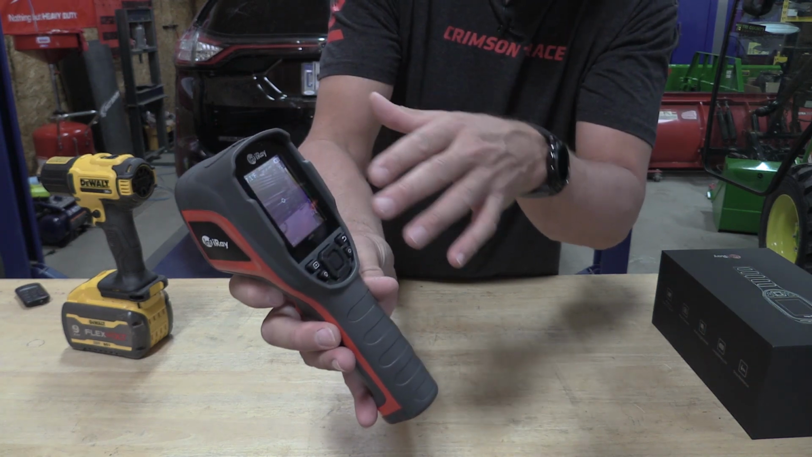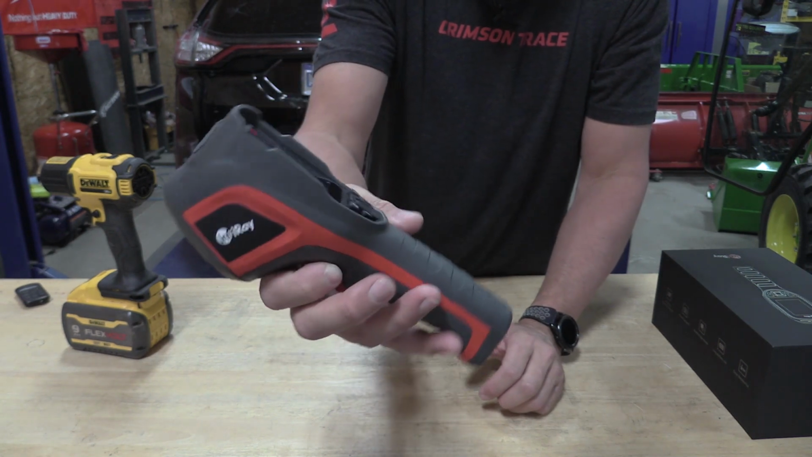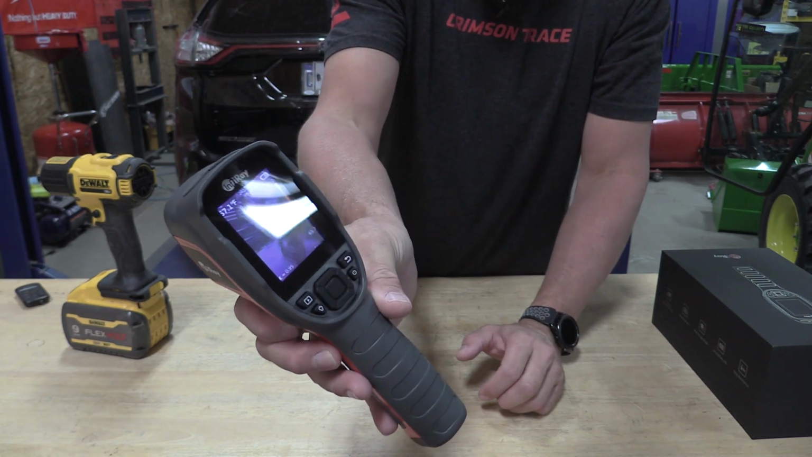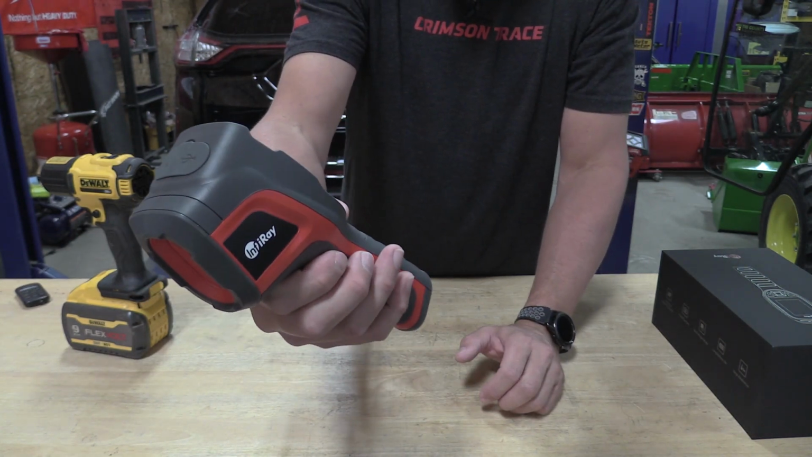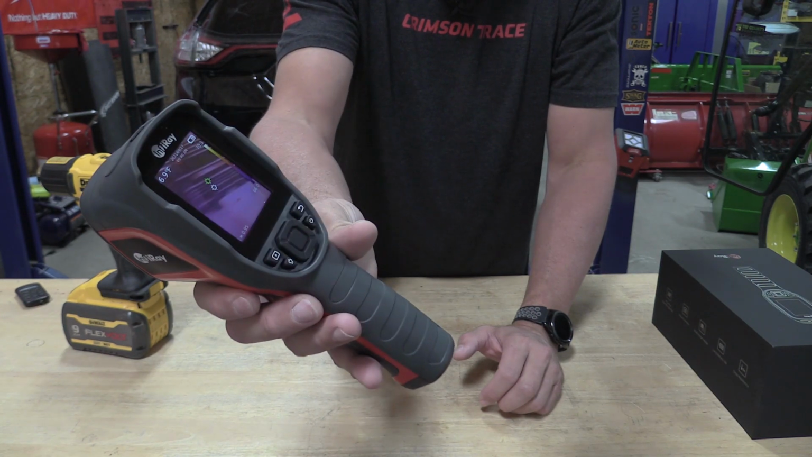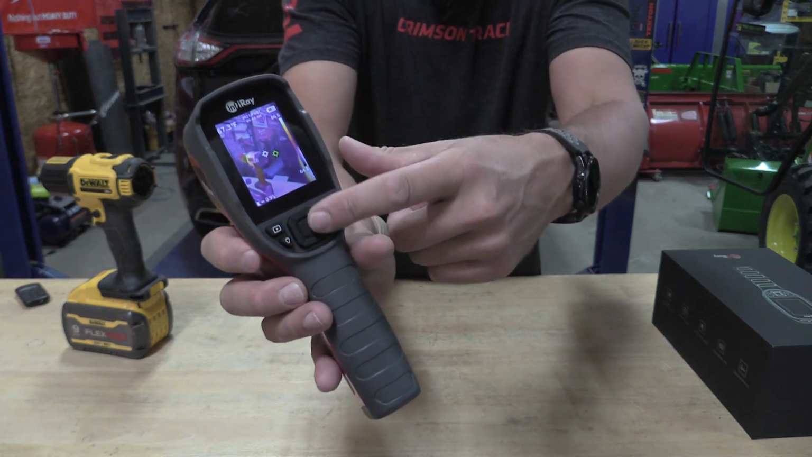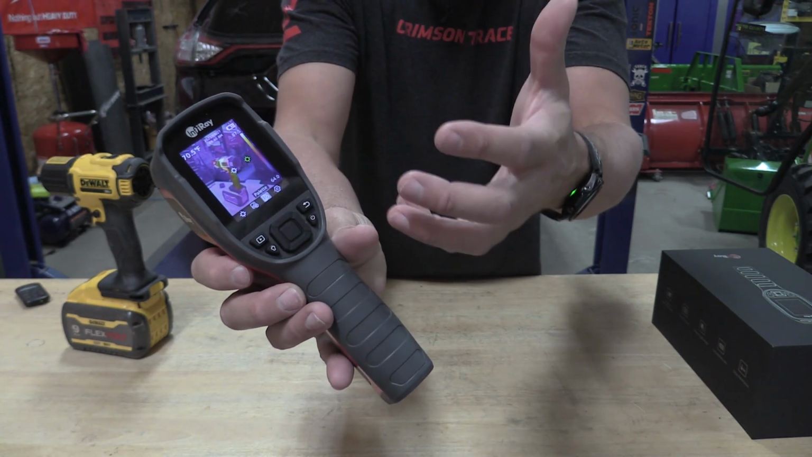You're using the combination picture or thermal imager. The screen is absolutely excellent, although you see a little bit of that shine from the lights here on the camera. That does not really show up in person, so everything here that we're looking at is super clear, easy to use, and all these little buttons are simple and they have a small click to them, a very positive feel.